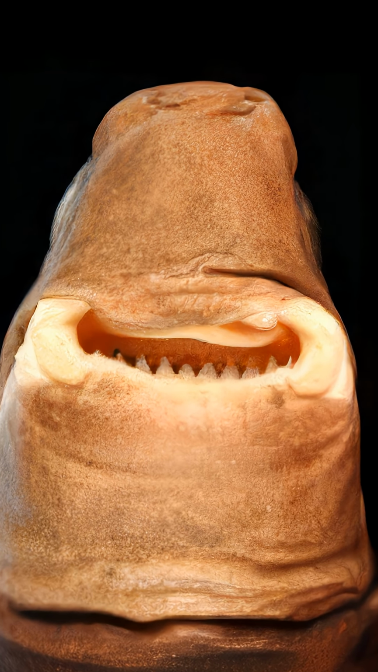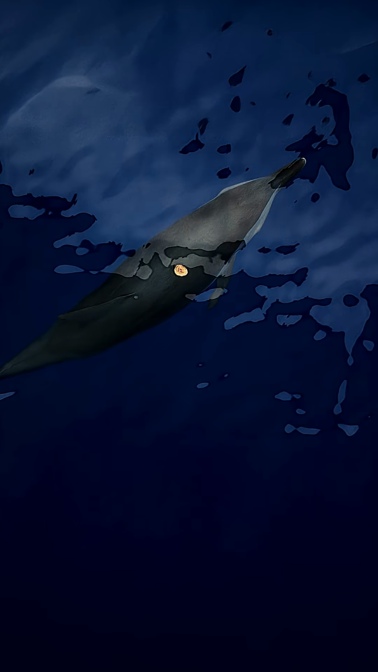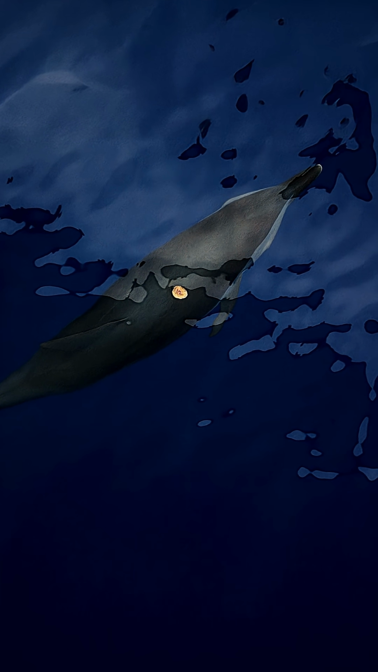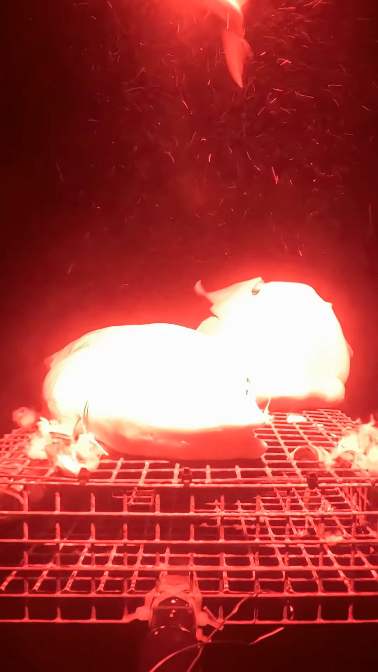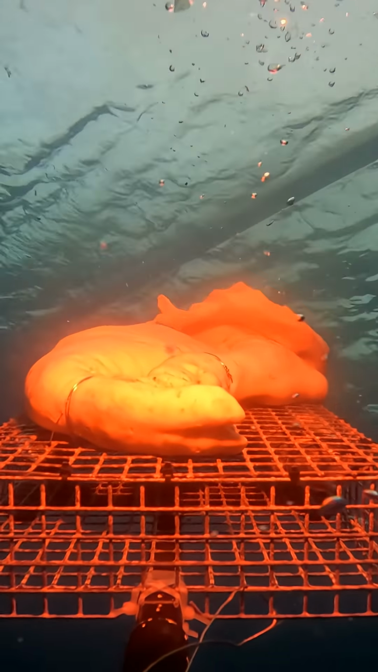Cookiecutter sharks get their name for the clean circular bite marks that they leave in a wide variety of bigger marine species, and even humans on very rare occasions. However, this one quickly turned tail once it realised there wasn't a large animal here for it to feed on, which raises an interesting question about whether even bigger baits could potentially lure in one of these sharks to feed on camera.